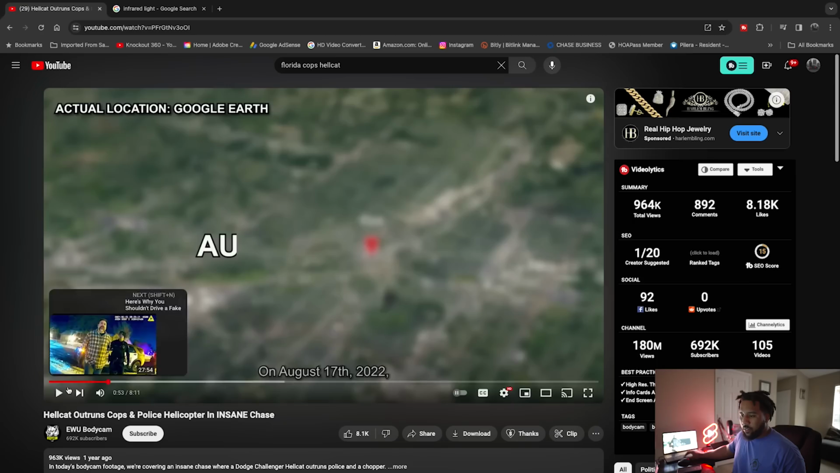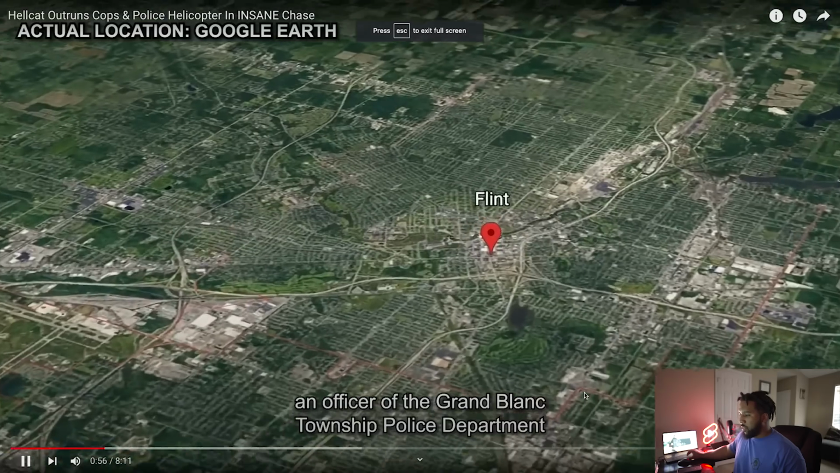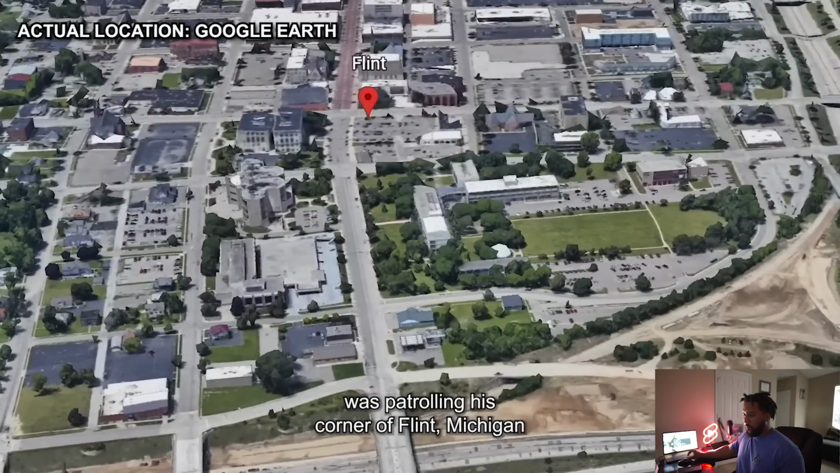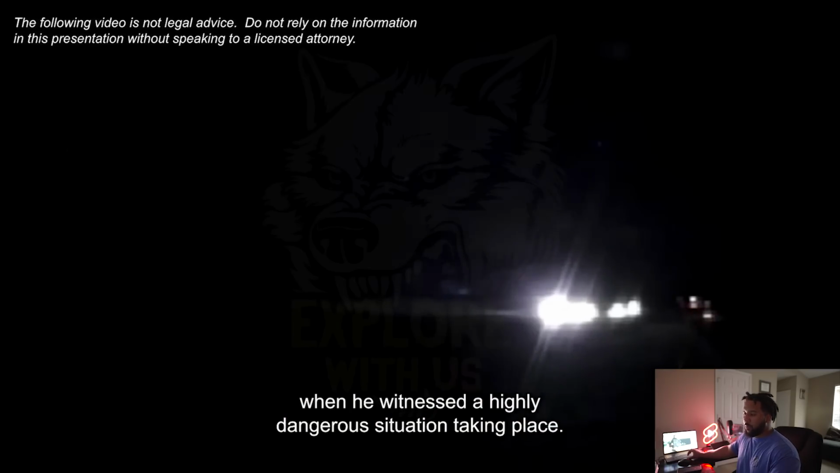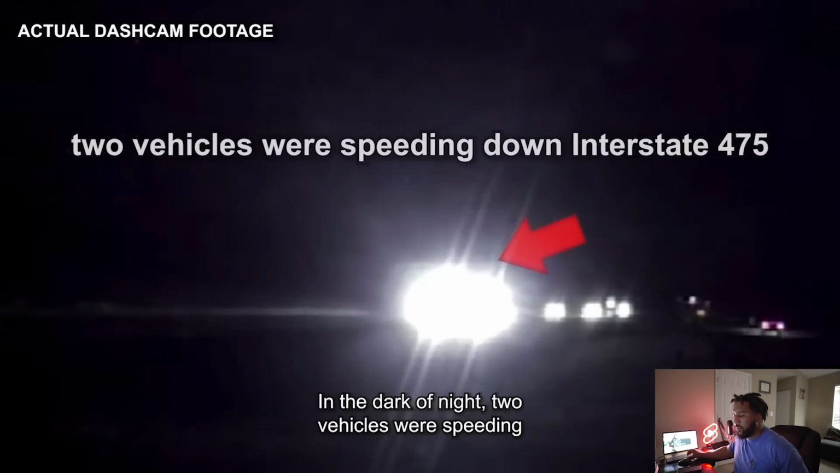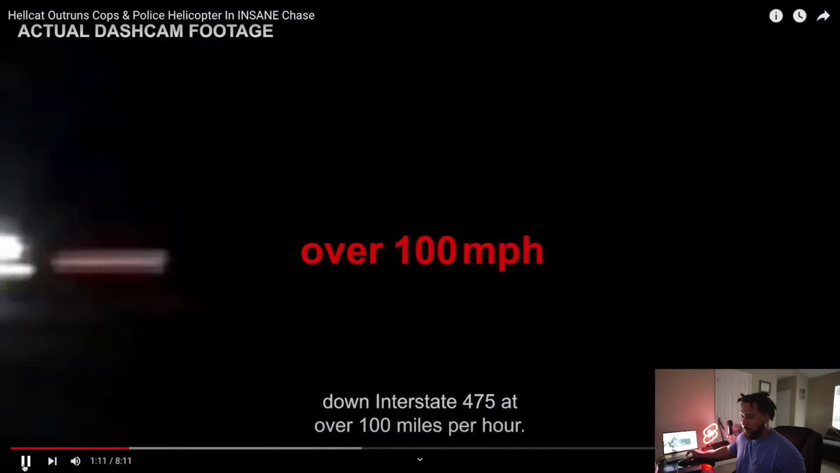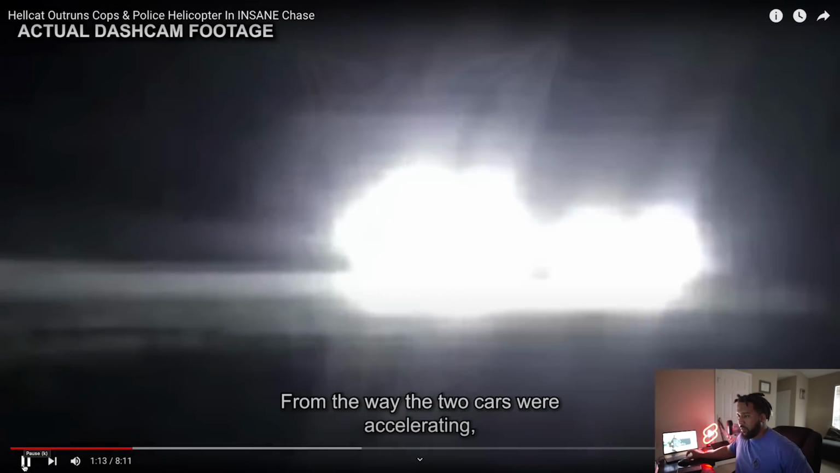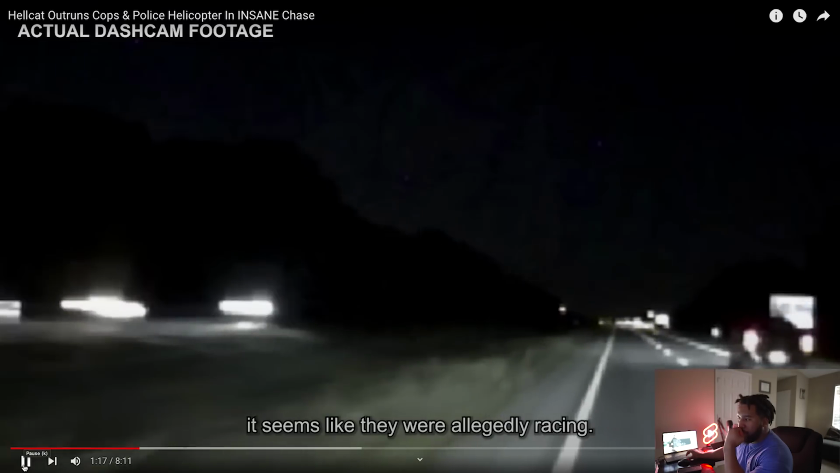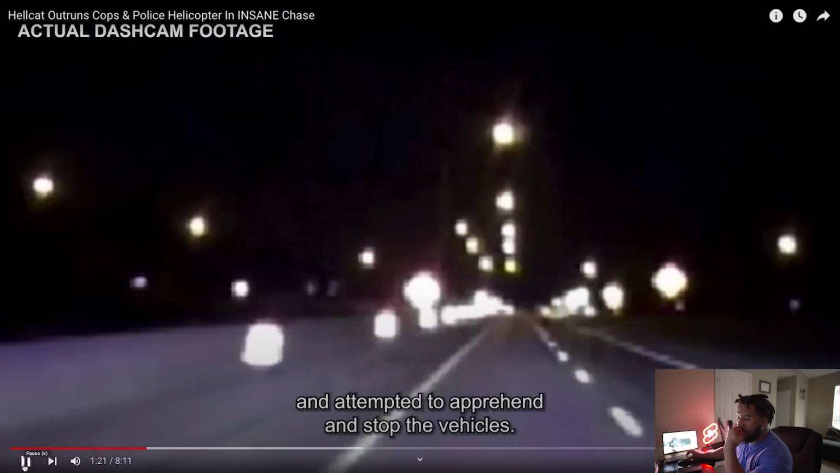Let's get into it. August 17th, 2022, an officer of the Grand Blanc Township Police Department was patrolling his corner of Flint, Michigan, when he witnessed a highly dangerous situation taking place. In the dark of night, 2 vehicles were speeding down Interstate 475 at over 100 miles per hour. From the way the 2 cars were accelerating, it seems like they were allegedly racing. The officer turned on his lights and siren and attempted to apprehend and stop the vehicles.